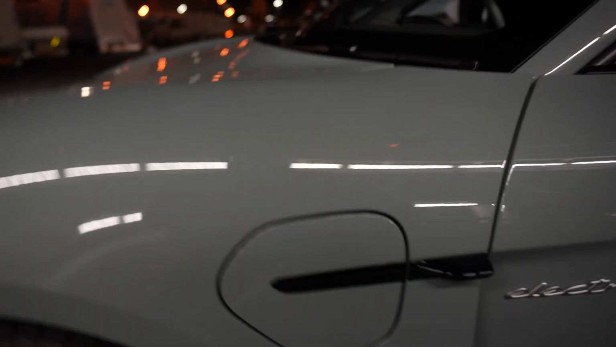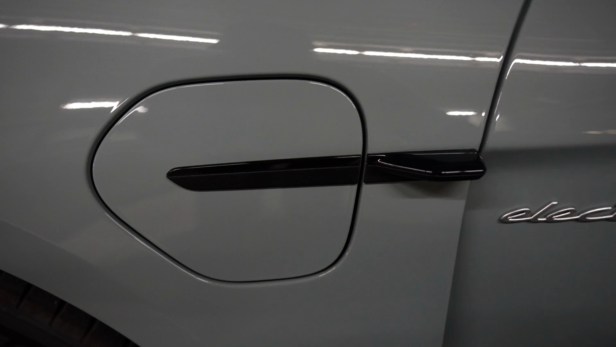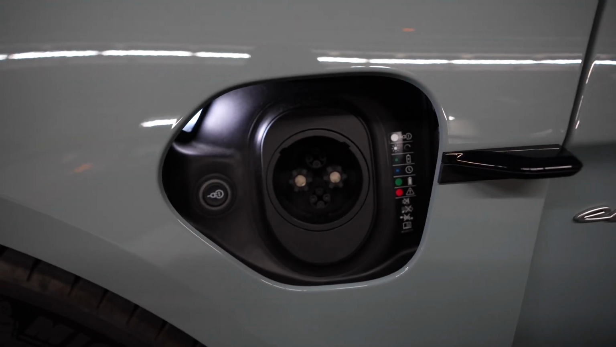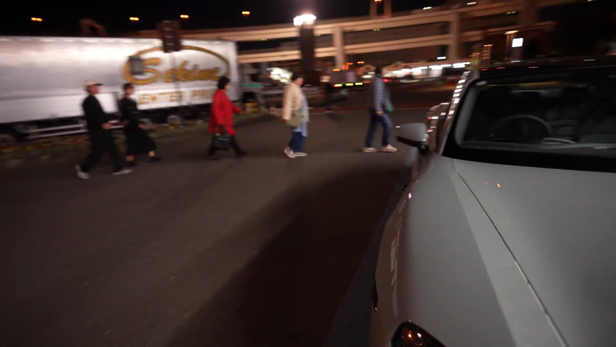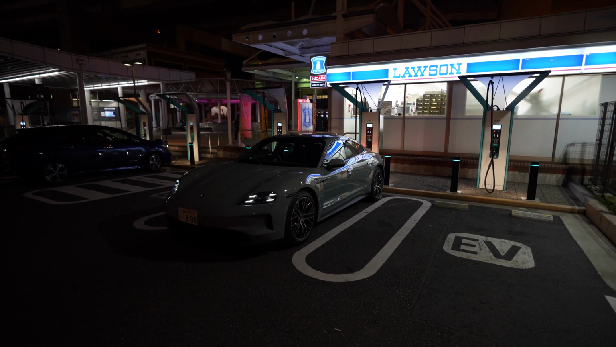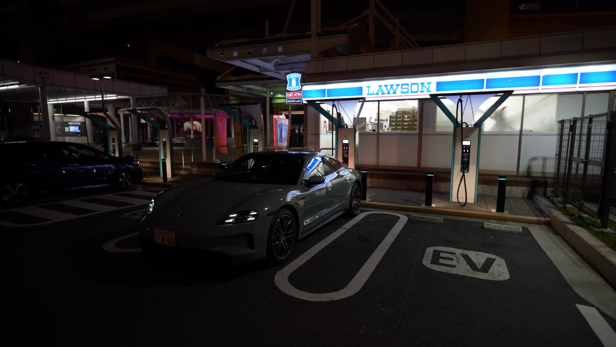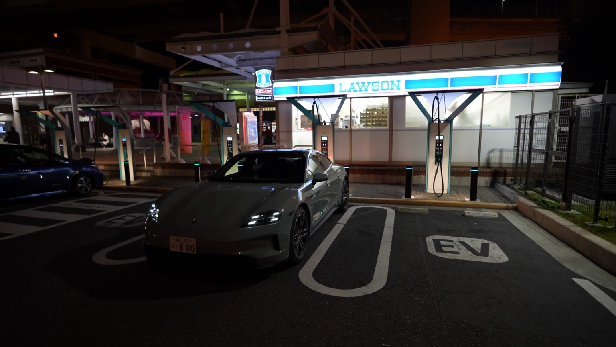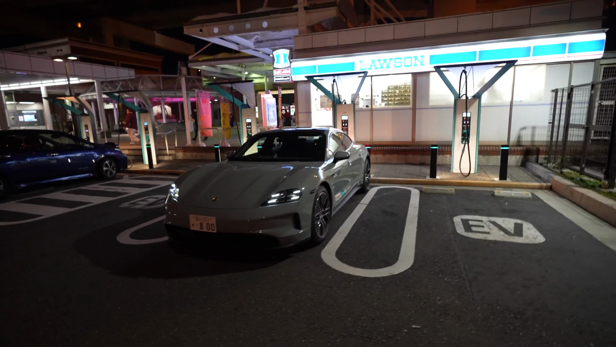One cool little touch that Porsche does with its charge ports is basically you swipe and you have the DC charger plug on one side, and if you go over to the passenger side you do the same, but you have the AC port on this side. You see what I mean? That looks sick, giving you the full Japanese combini treatment here with Lawson in the back.